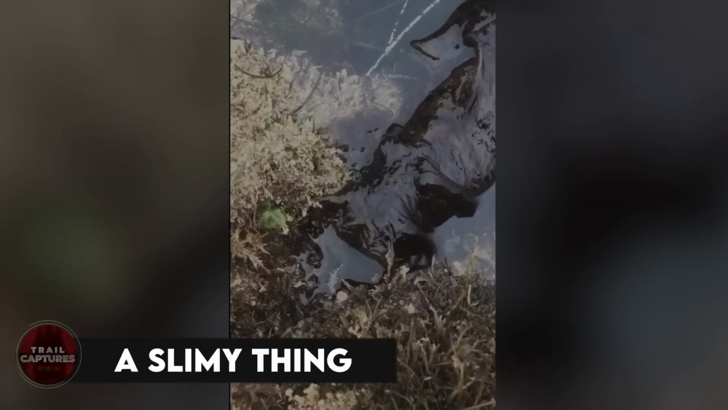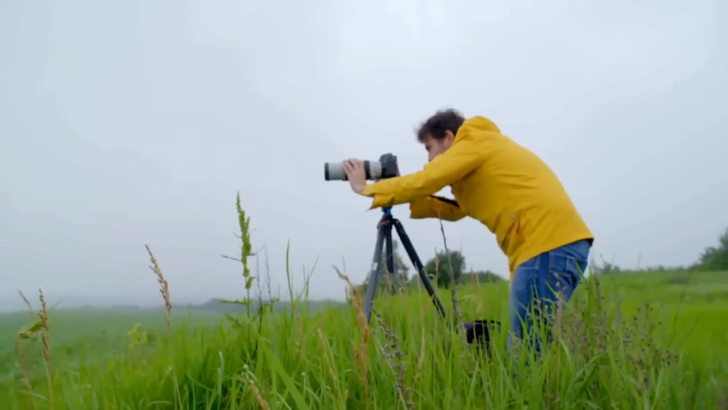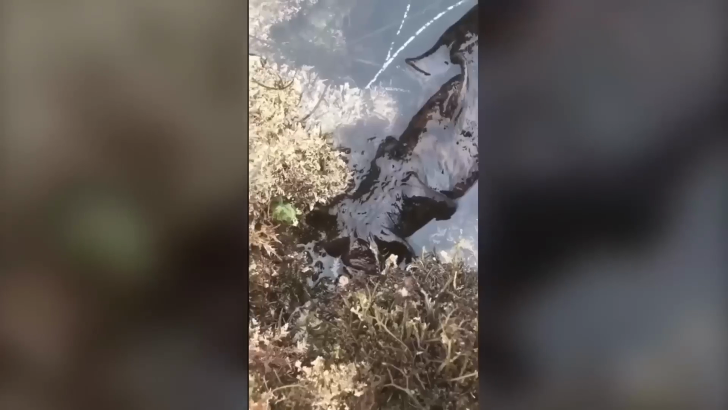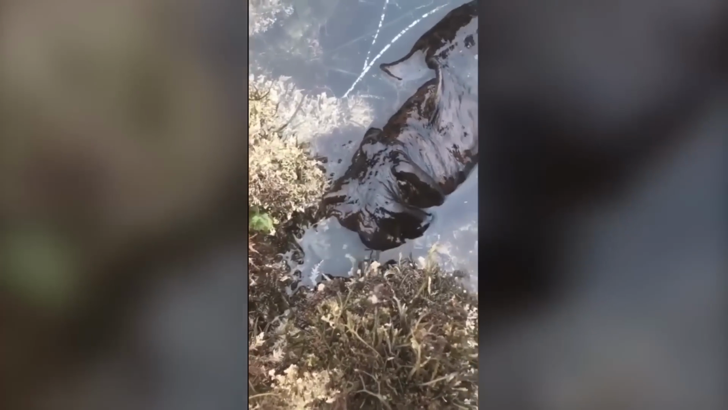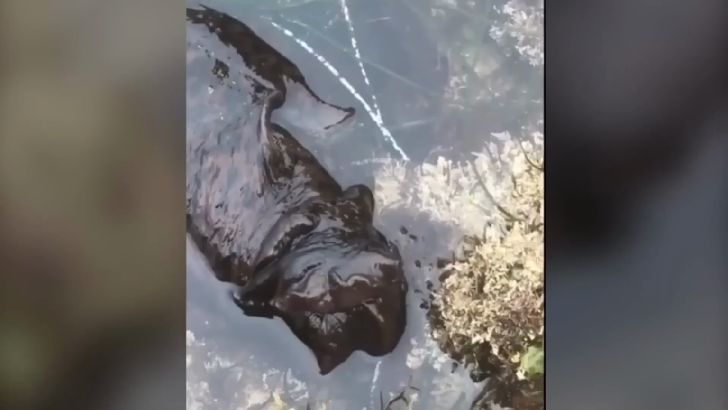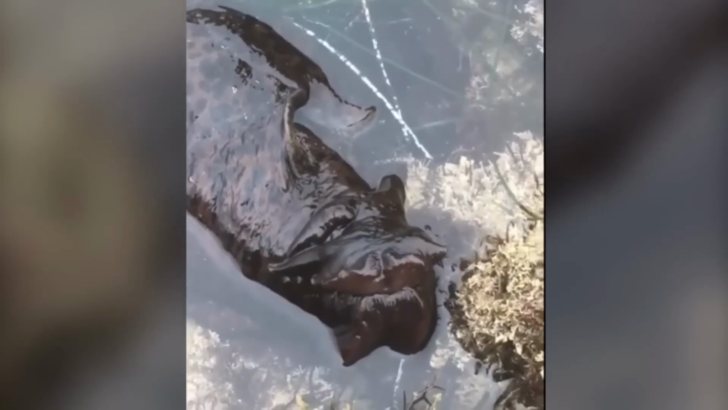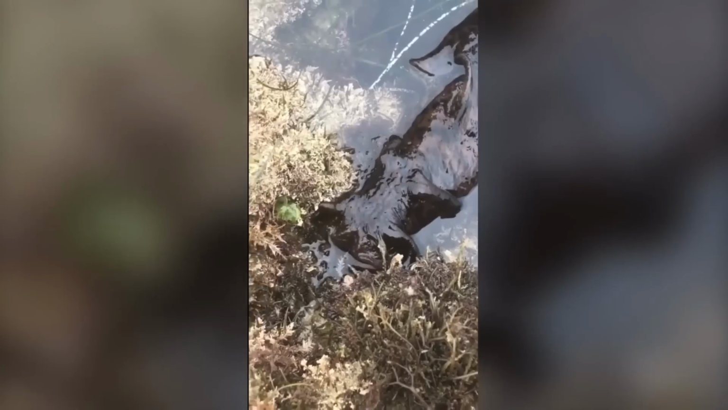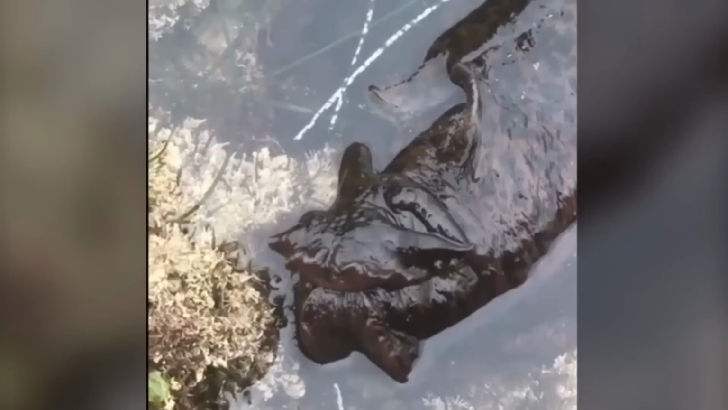A slimy thing. A man happened to capture this slimy thing when it was on his way somewhere, and since it wasn't like anything he'd seen before, he decided to capture it on camera. It doesn't appear to have any eyes, but a head-like thing which moves a little bit. It looks something like what a blob would look like. So is it some new species? And if it is, then I'd rather stay away from this slimy thing.